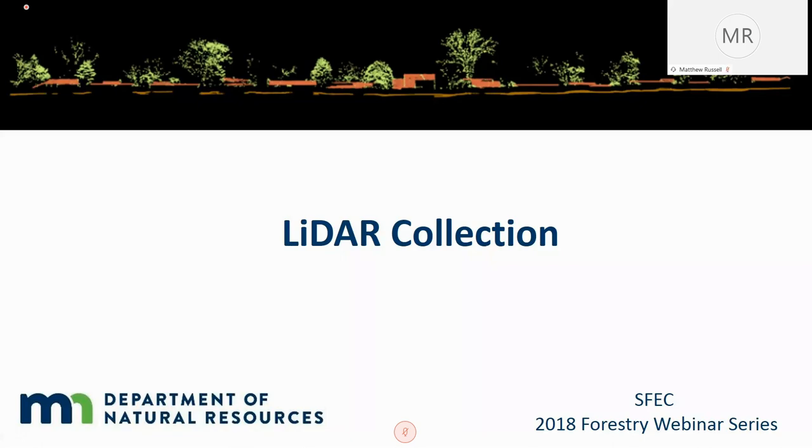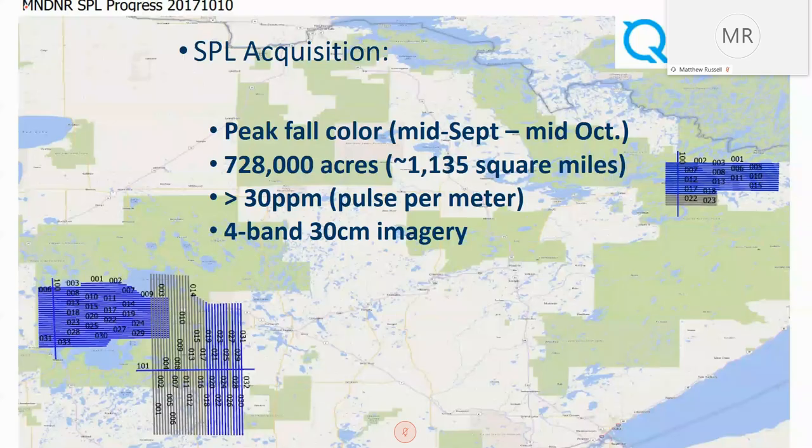All right, the LiDAR collection. This is just a quick map depicting where we collected the LiDAR data. We wanted to collect it during peak fall color, mainly because we collect our aerial photography data during peak fall color for species identification. That is between mid-September and mid-October, which is when this data was collected in 2017. It covers about 728,000 acres, 100,000 in Lake County and 628,000 in Cass.